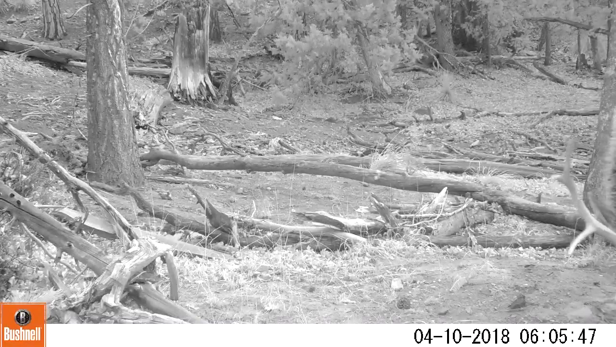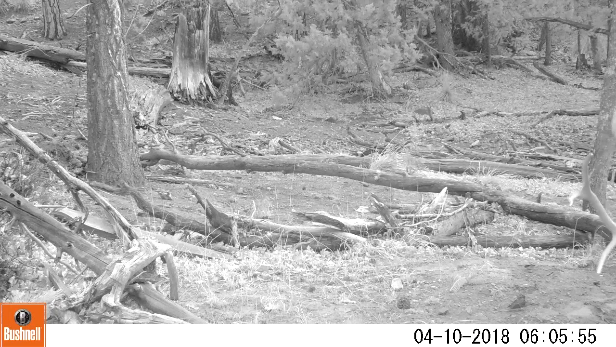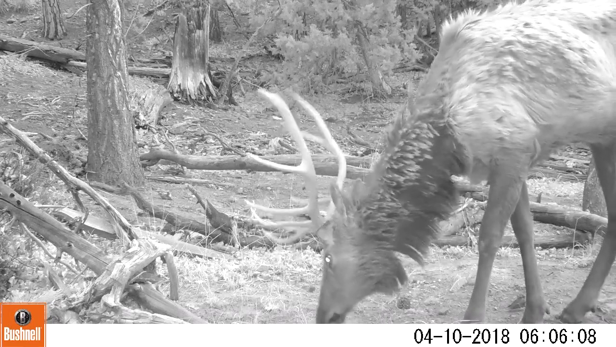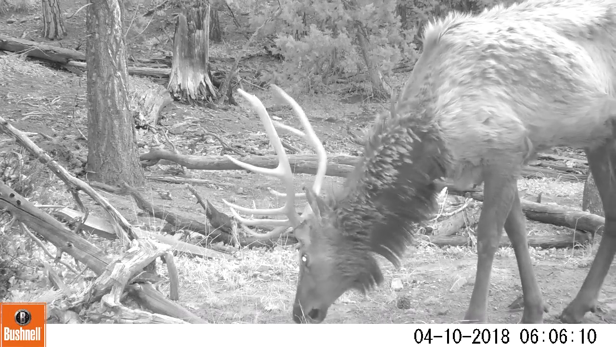Here we see a bull right in front of the camera. I'm going to try to be quiet here for a little bit. You'll notice how there's a bird, an early morning bird, a blue jay or something, that gives warning calls, and he pays attention. You'll see he lifts his head up.